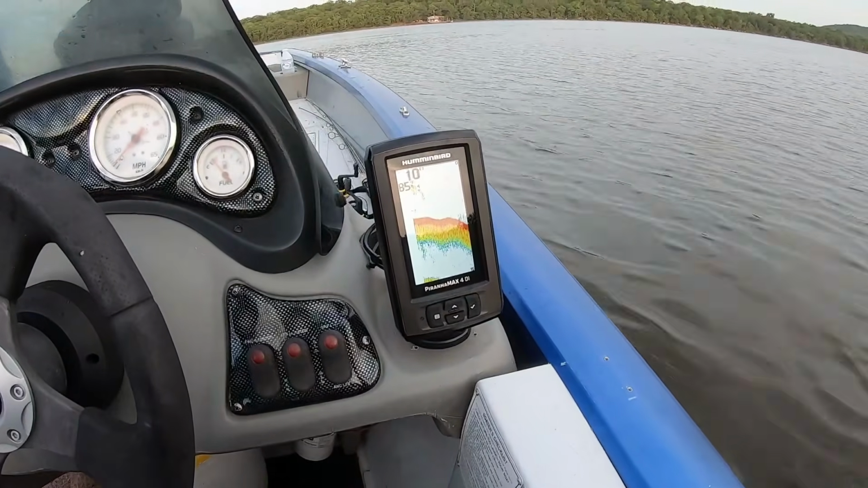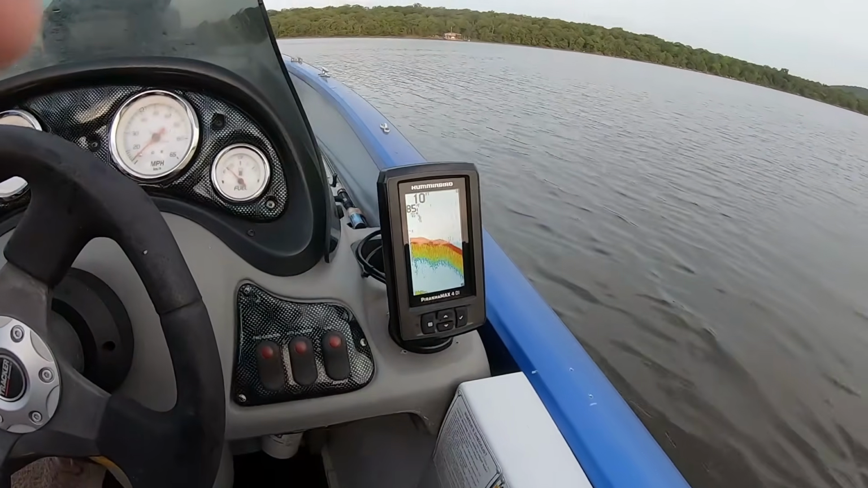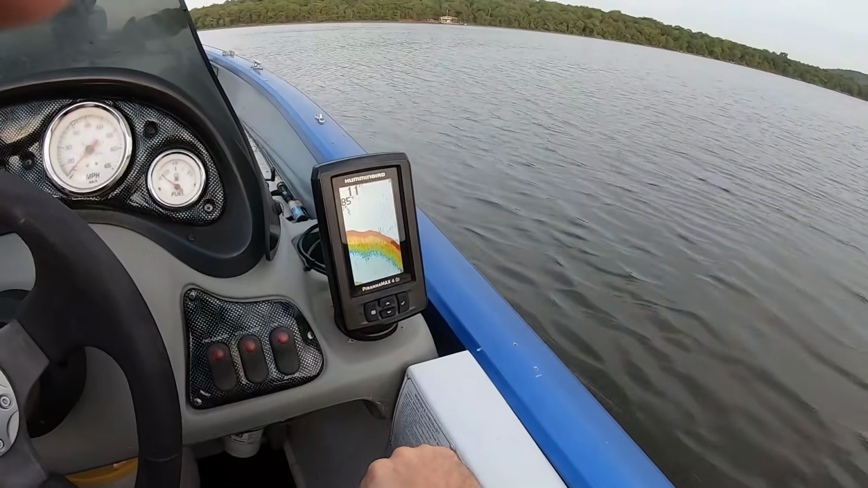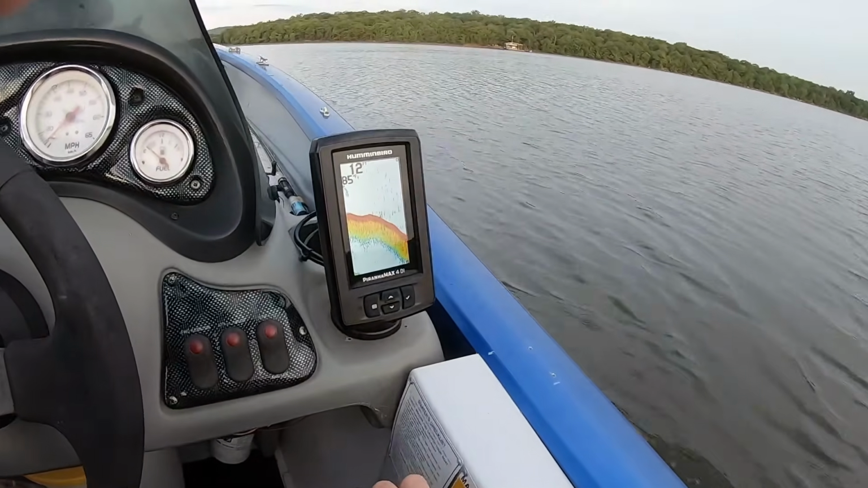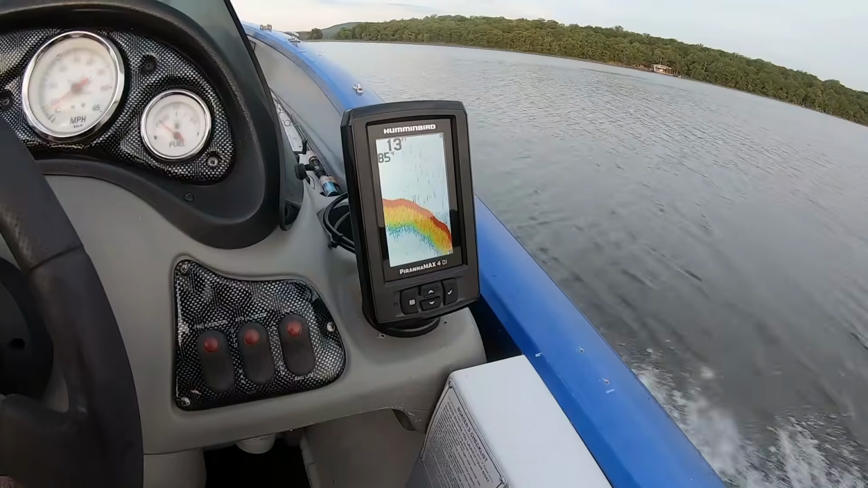Other than that, when I was trolling, when I was going anywhere from 28, 29 miles an hour, even at 30 miles an hour, it worked very well. But anything lower than 30, it worked great, excellent.